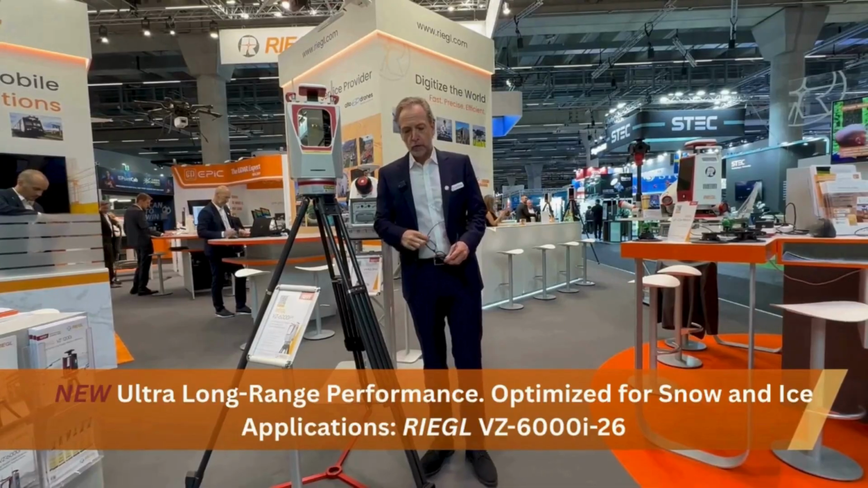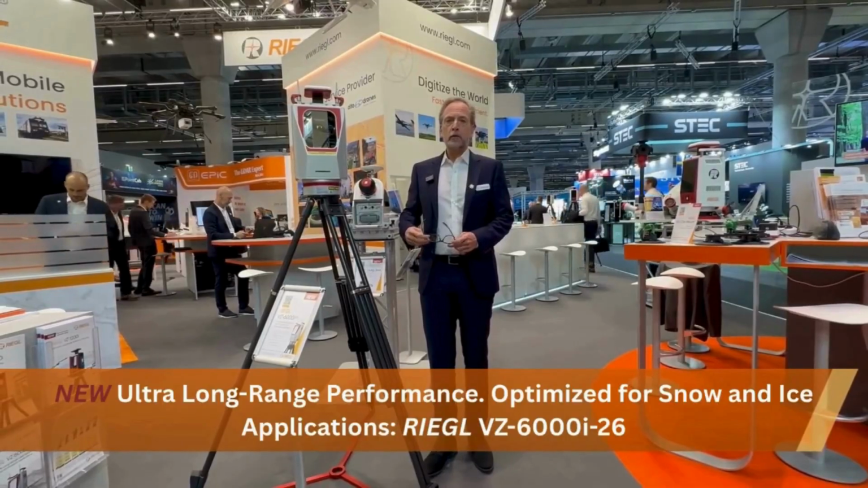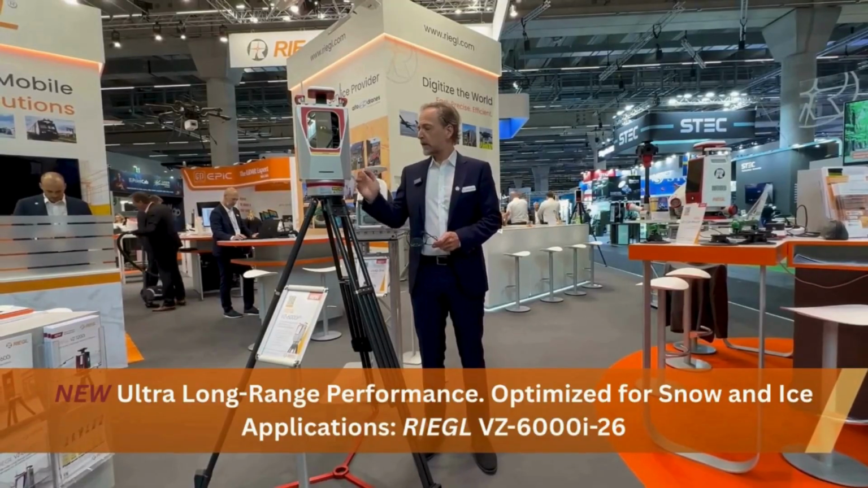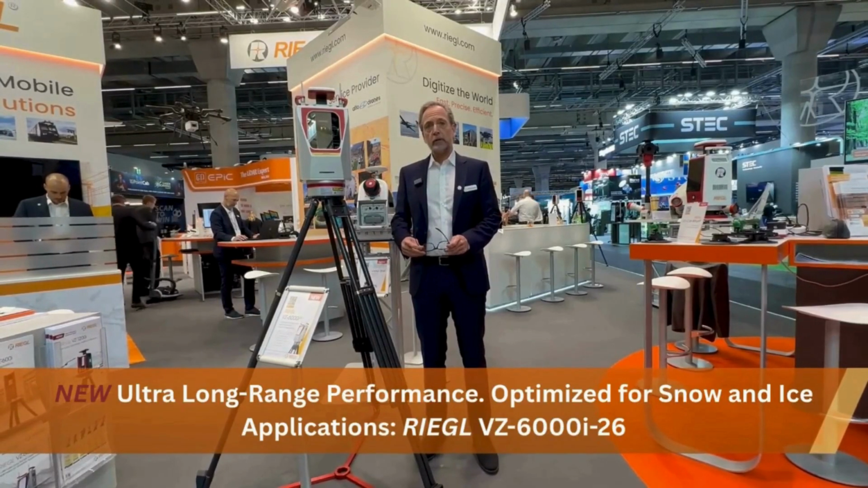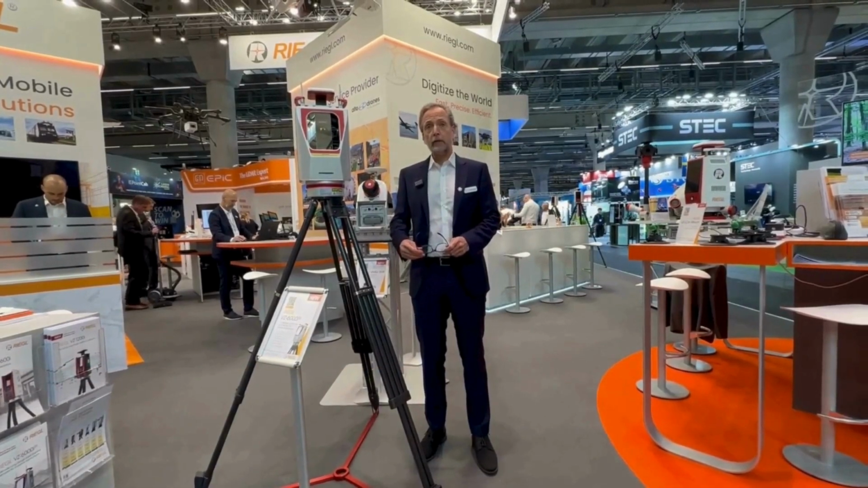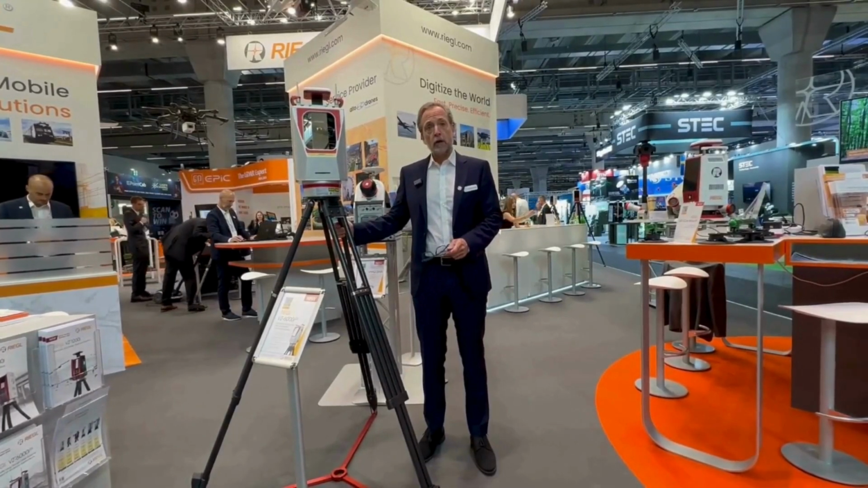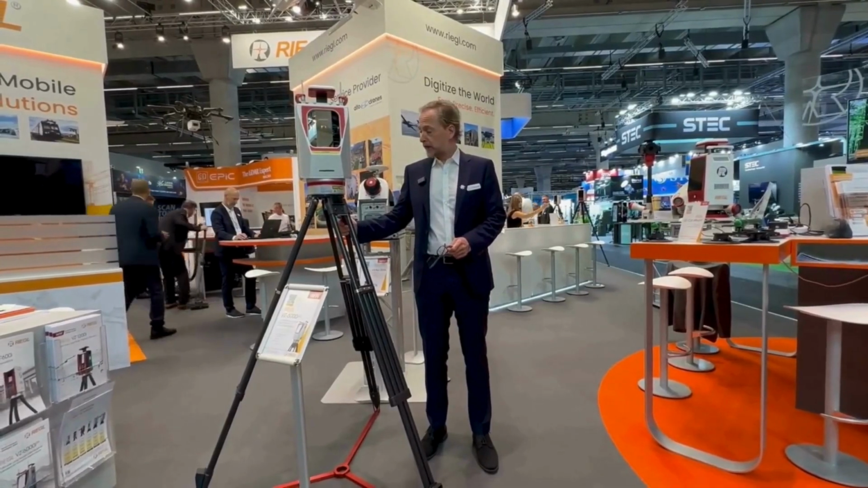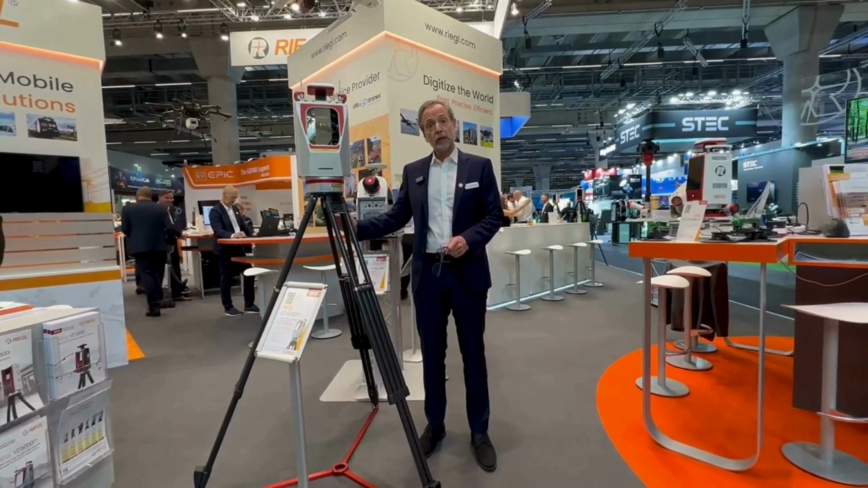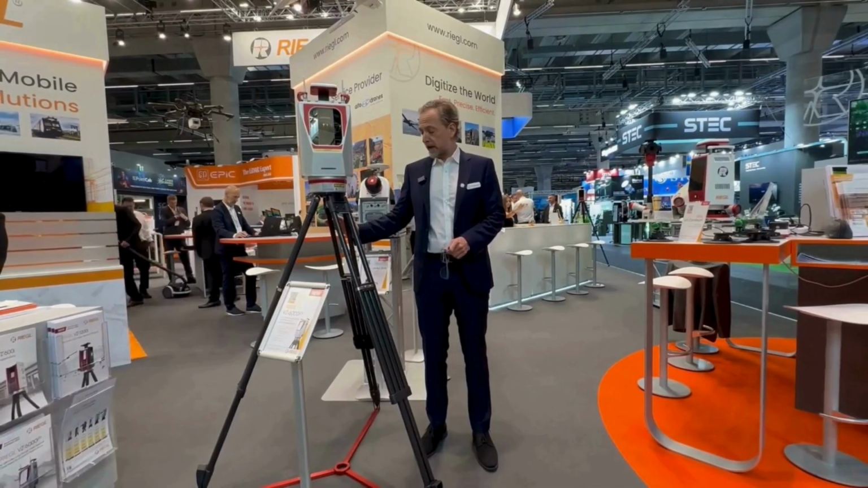So if you want to do avalanche risk monitoring, glacier monitoring, snow height monitoring, all these kind of applications, this is the best instrument we use because we are using an optimized wavelength, which gives us also perfect reflectance values on snow and ice so that we can guarantee to reach the maximum range of that scanner, which is an incredible 6,000 meters range, even on snow and ice.